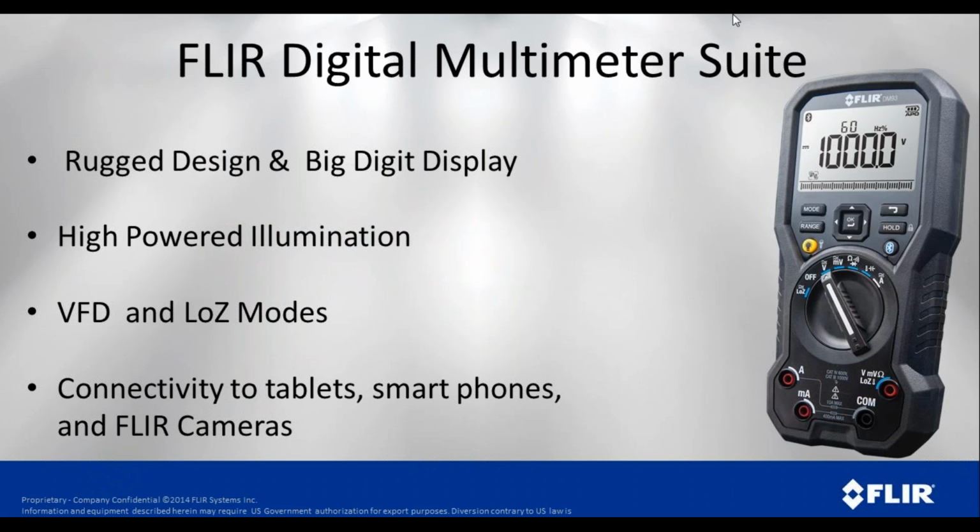FLIR has a digital multimeter suite as well, and that's basically some various models with different features, but what's common is it's a tremendously rugged design. If you get a chance to hold one of these to check it out, you'll see how rugged these are, how well built they are. The display has large letters and numbers. We do have the illumination of the built-in work lights, some of the great modes like VFD and low Z, and then again the ability to connect with our smartphones and tablets.